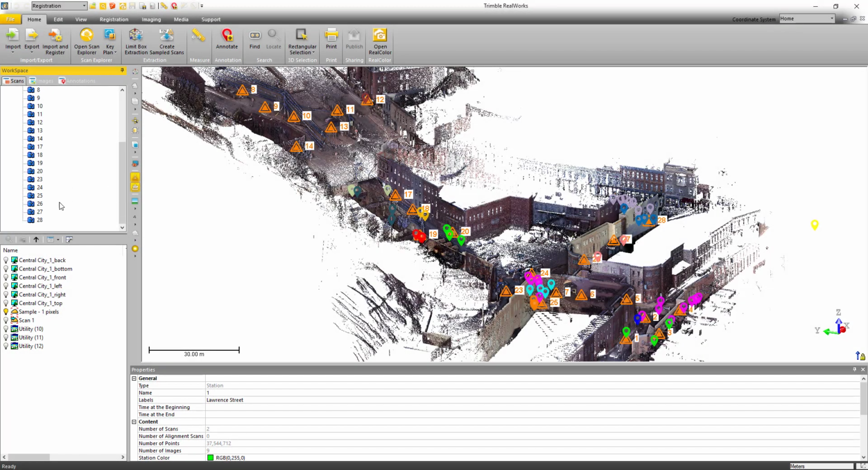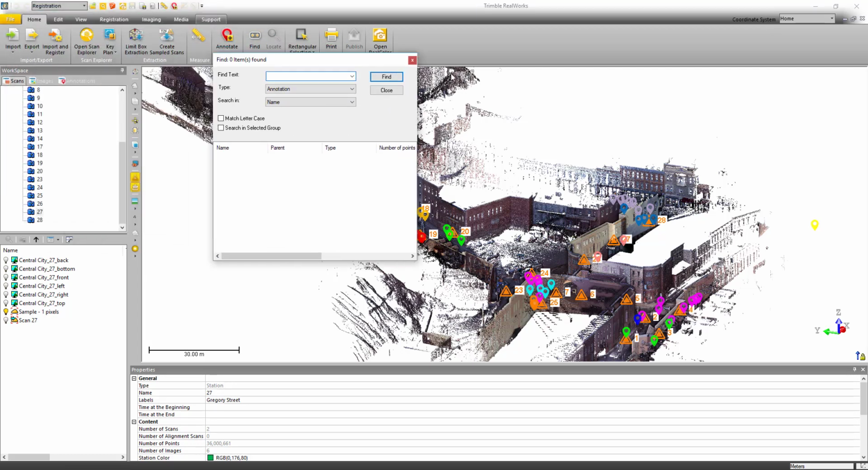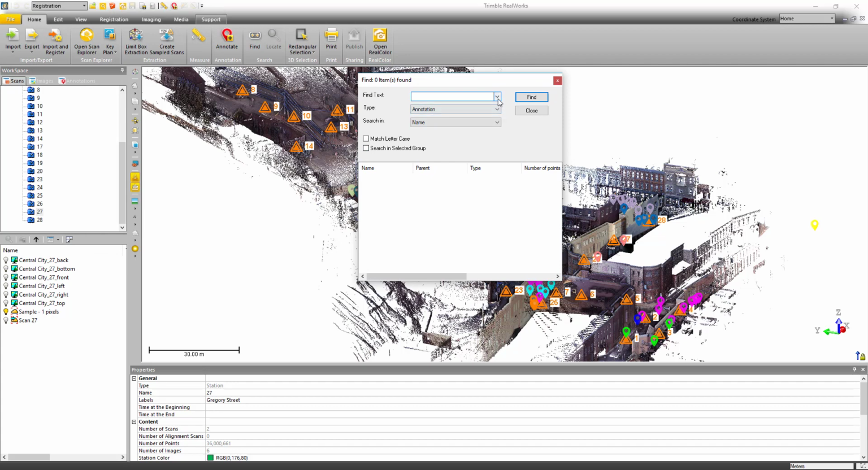Now, in addition to registration sets, we've also added the concept of station labels. So you can see here station 27 has the label of Gregory Street, and if I go up here I can also search for everything that has Gregory Street in it. So I'm using the find button. This has been here for quite a while. I just need to go in and change the type to station. It's down here towards the bottom. There it is, station, and then I need to change the search in to the type of label. Once I do that, then I just need to go in and type in the name of the text that I want to find. I'm just going to type Gregory. I don't need to add street, and then click find.